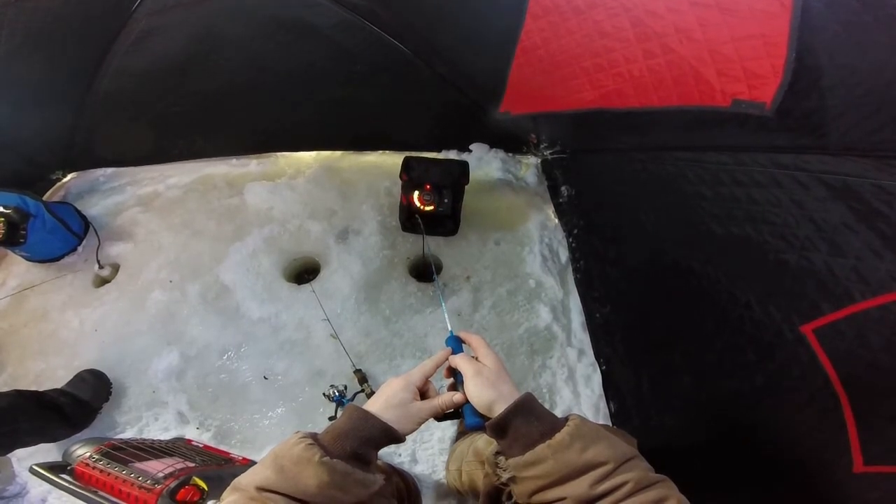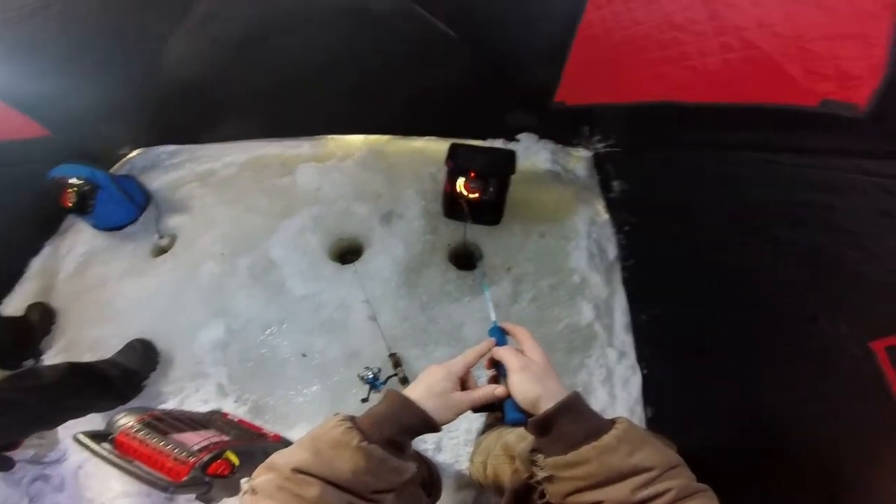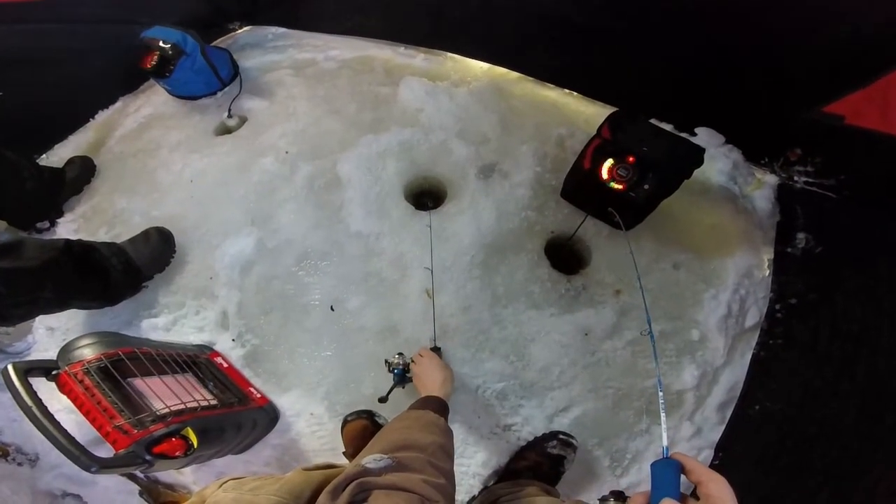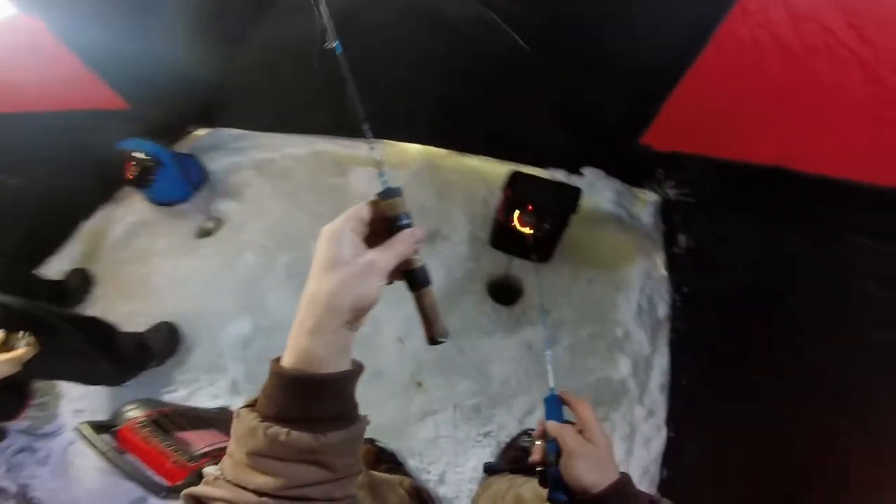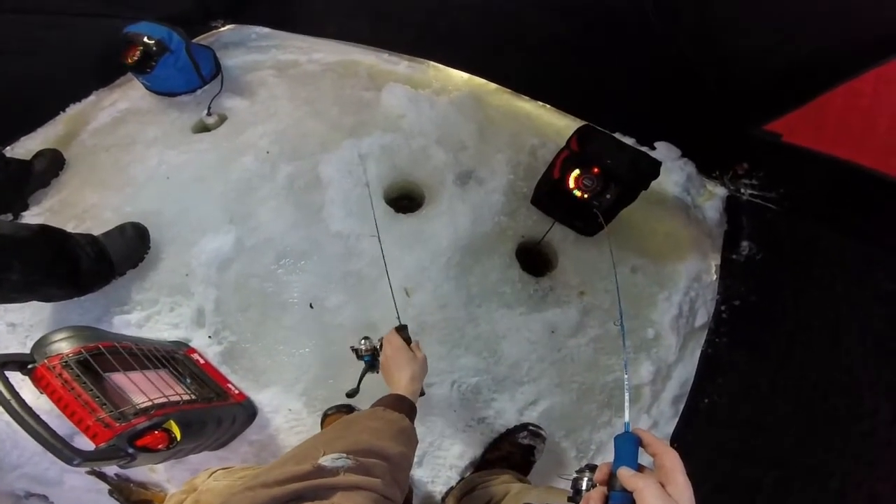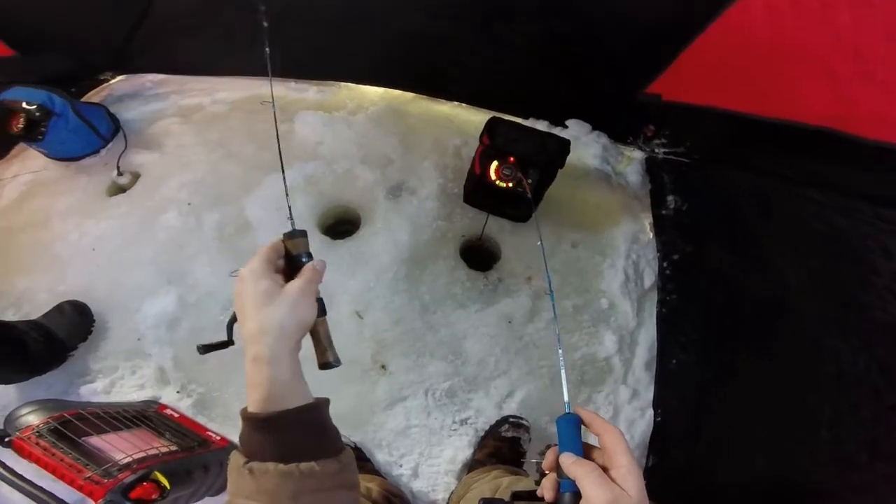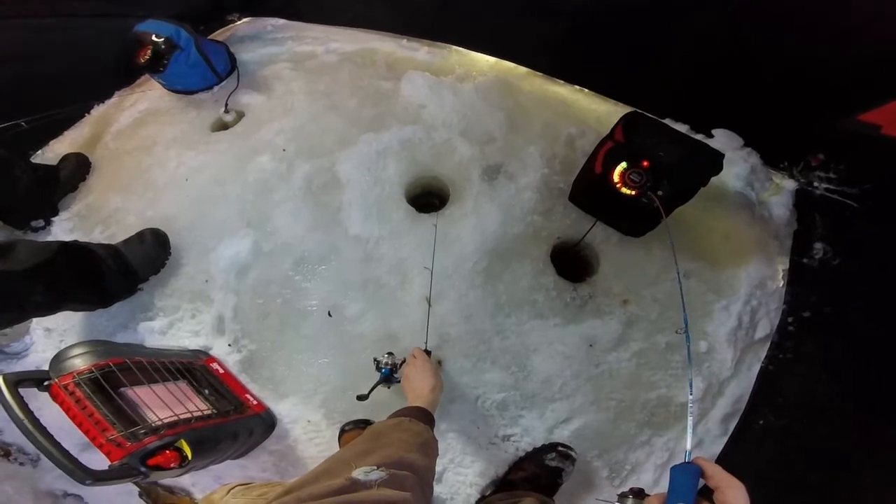Here comes one. Little guy. Oh, maybe. Yep. I picked up and I was like, oh, there's some community tension. Community pool. Oh, there is now a fish in the community hole. I can confirm. Hopefully it's gonna help benefit the community pool. Hopefully it helps benefit the community. Specifically my side of the community.